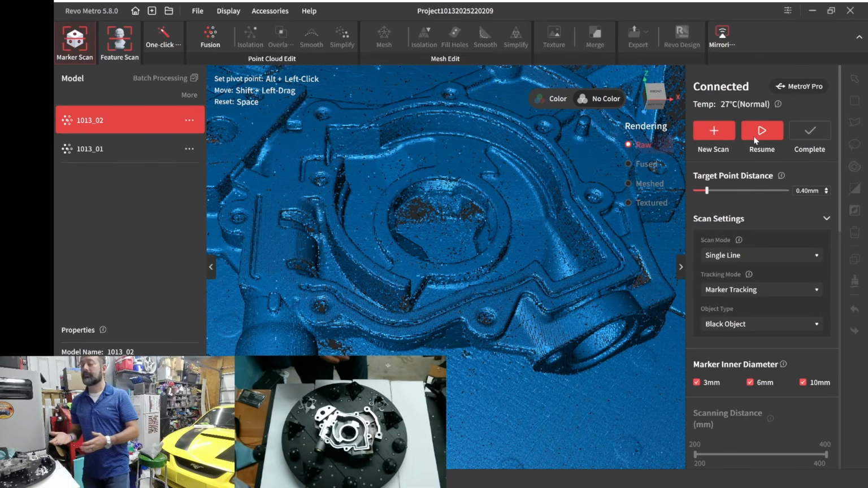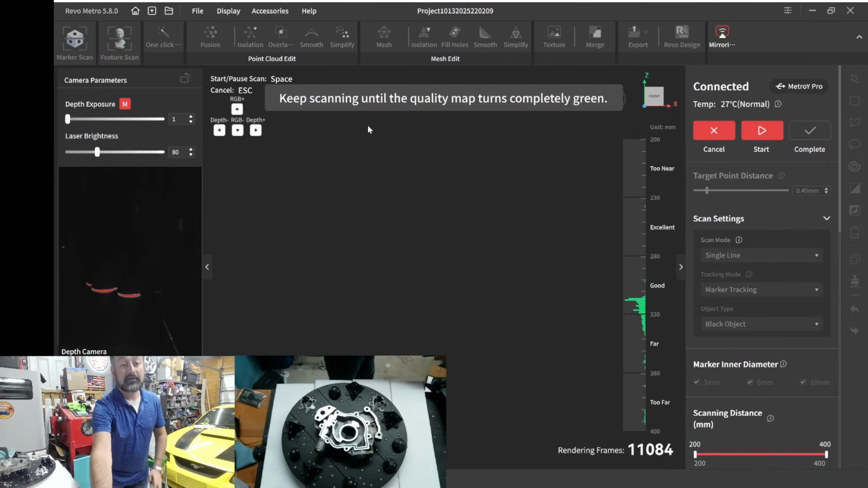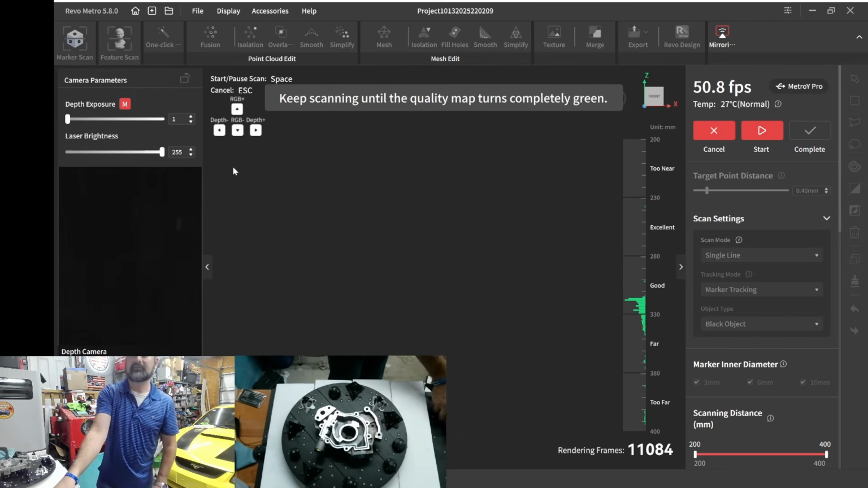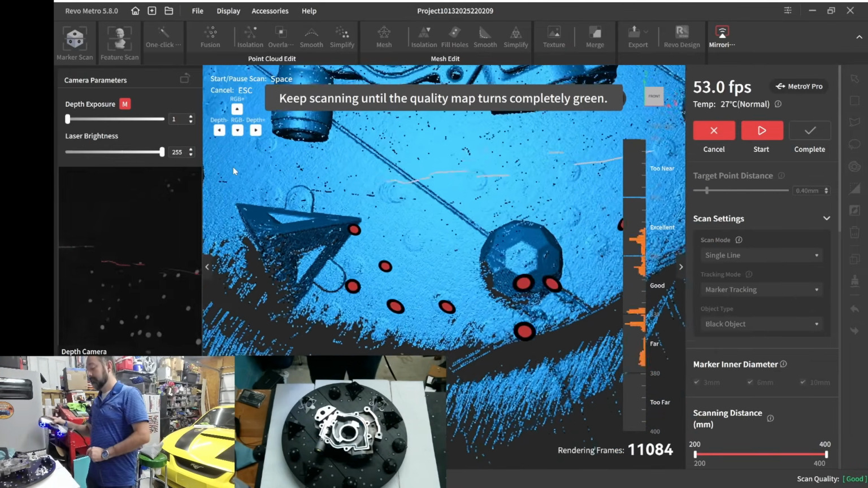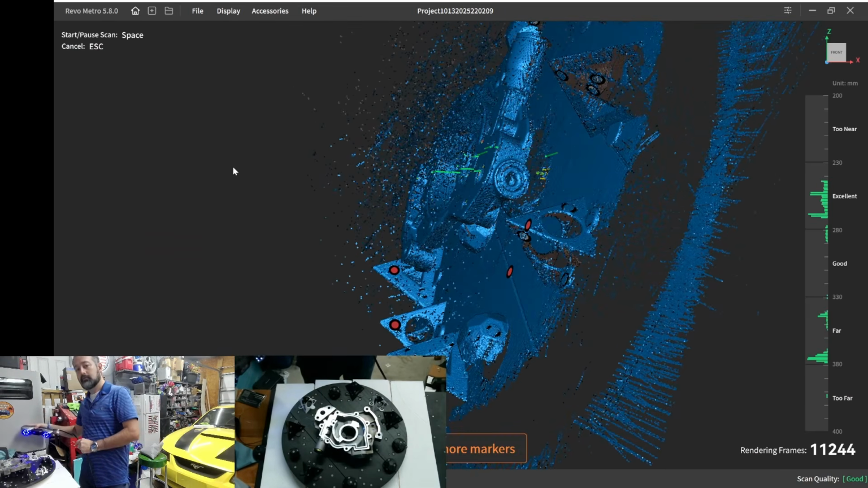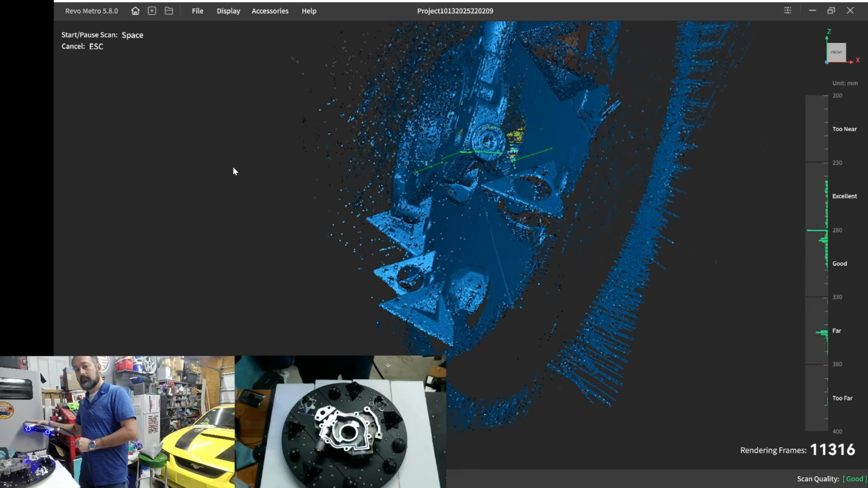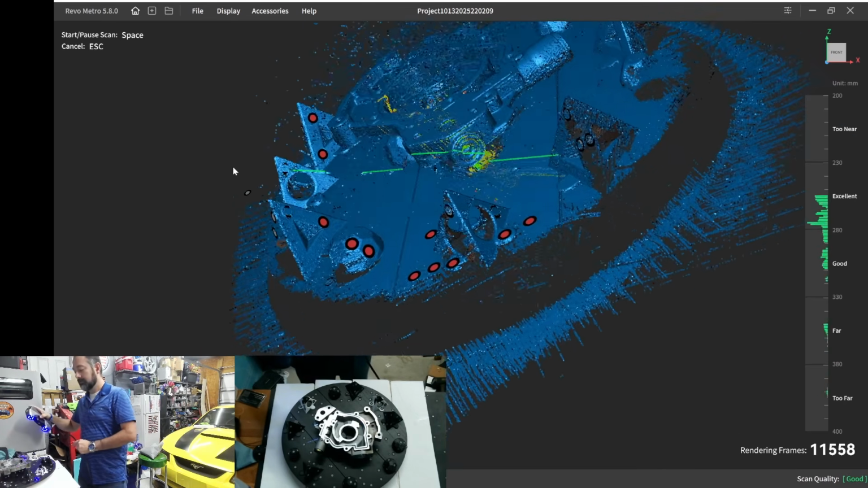Now again, it's personal preference on how you set up your scanner. I actually got this from Revopoint, one of their tutorials, but I bump up my brightness all the way on the laser itself. So this is full laser power, but I keep the exposure low. So now we should be able to zoom in and get nice and deep into those crevices.